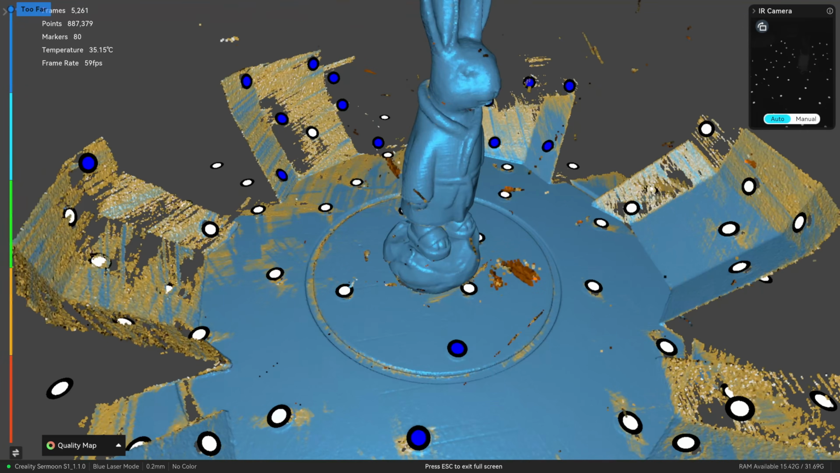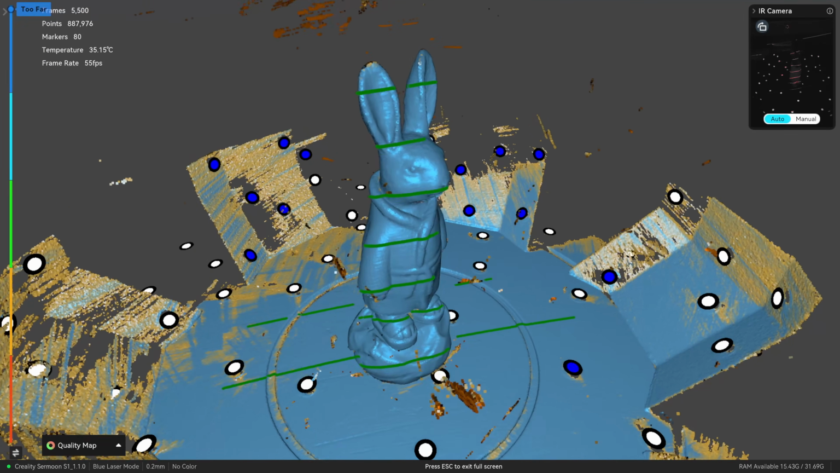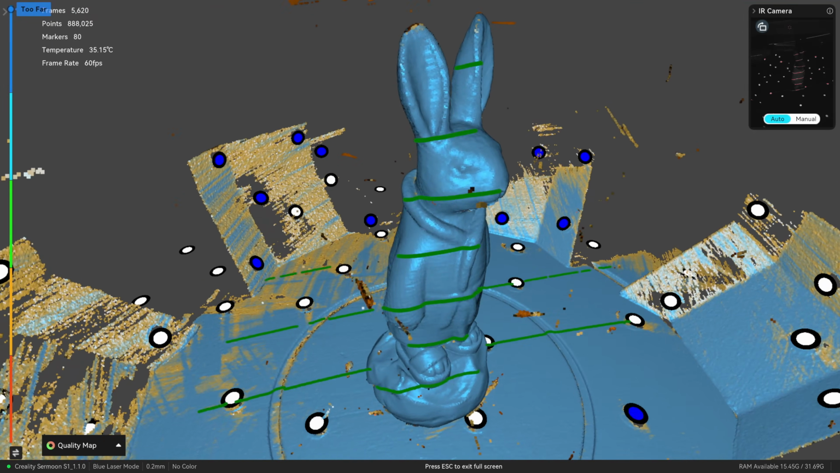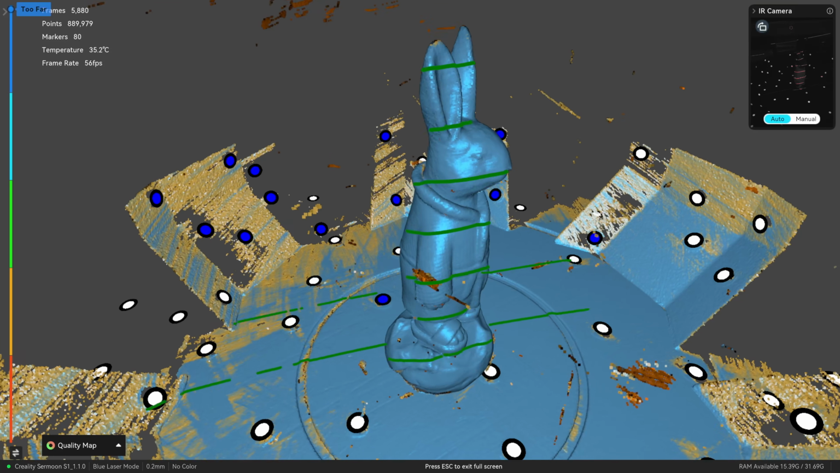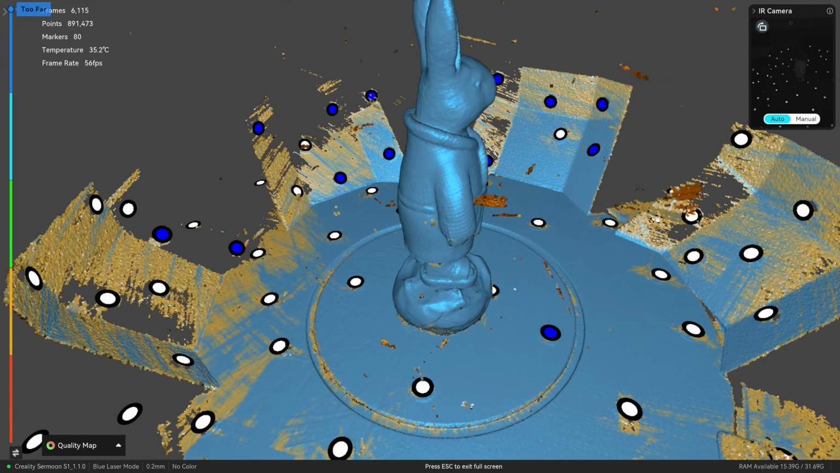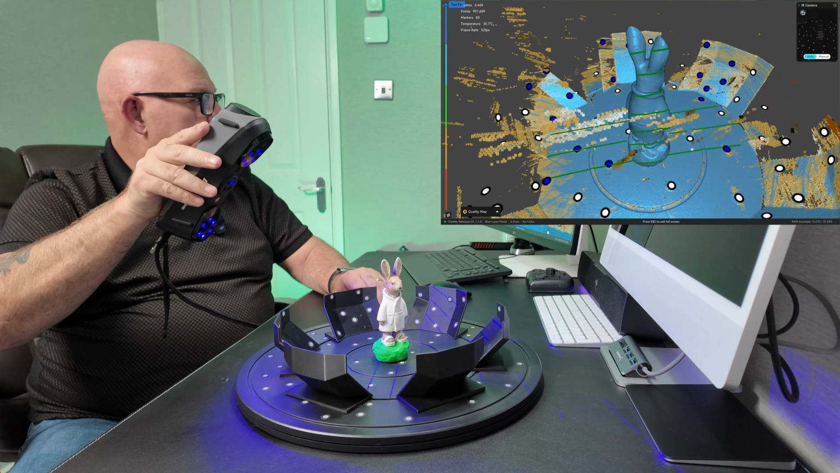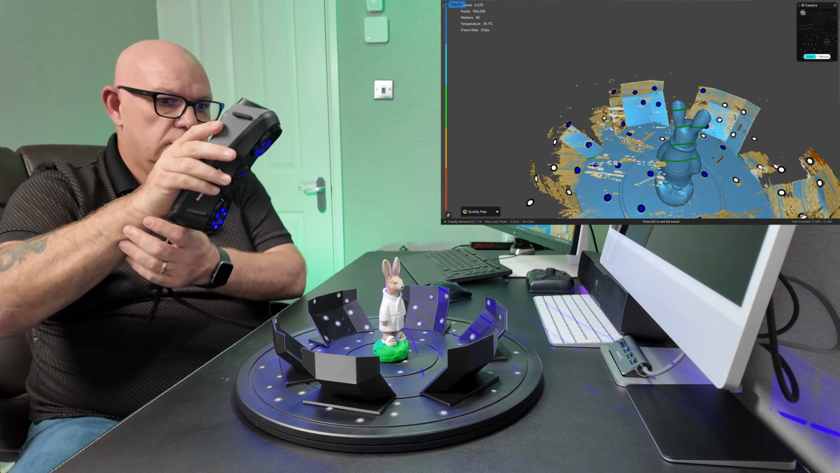Now when you get too far away, or too close, or something's blocking it, the laser lines disappear off the screen. That's a good indication that you're in the wrong position. So just move things around until all the laser lines are on there again. And then you can see it starts to scan.